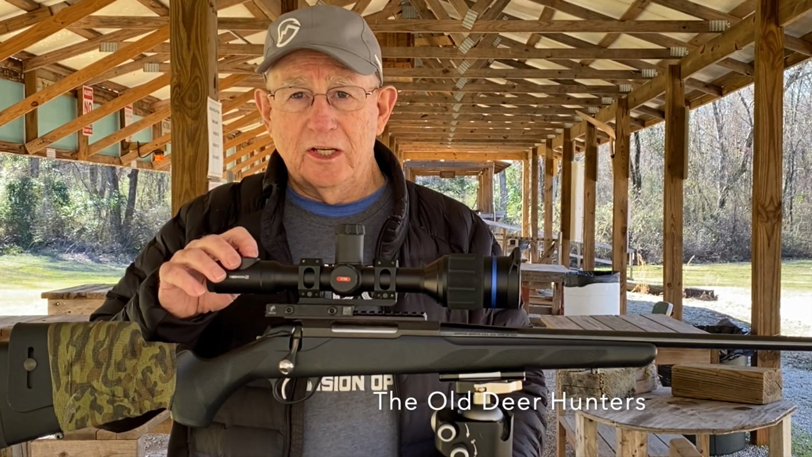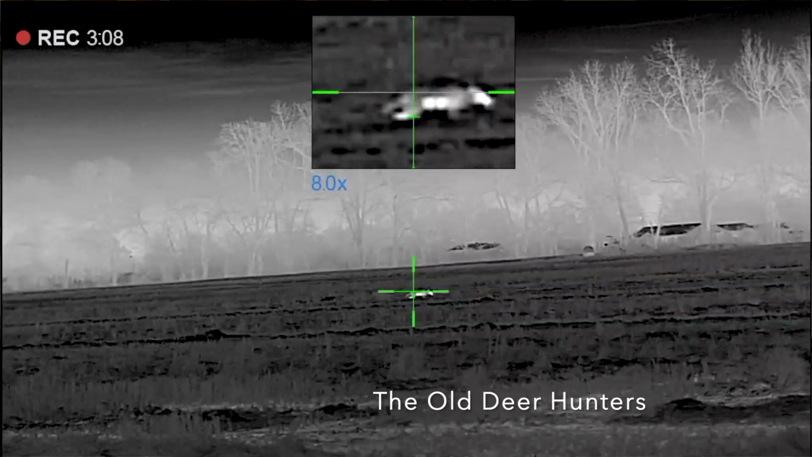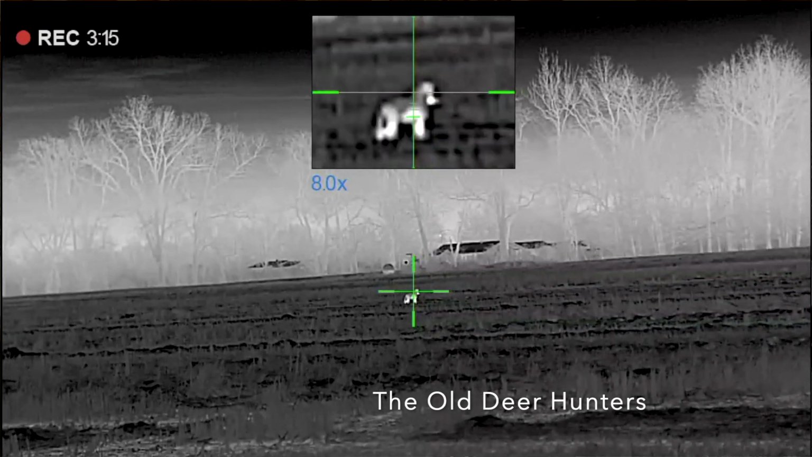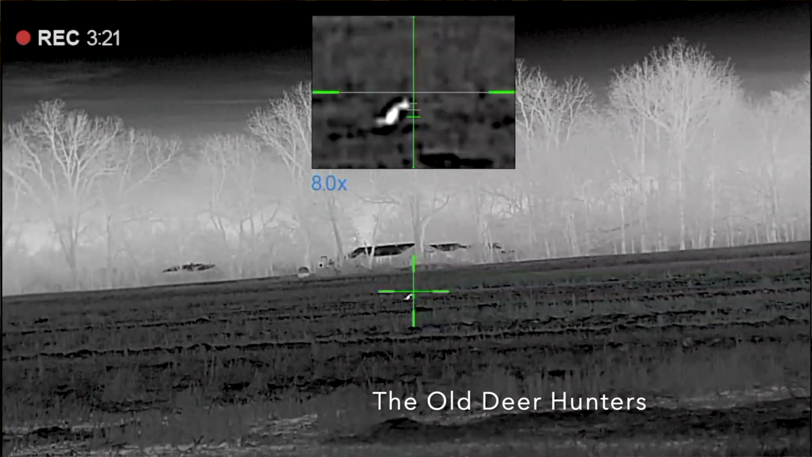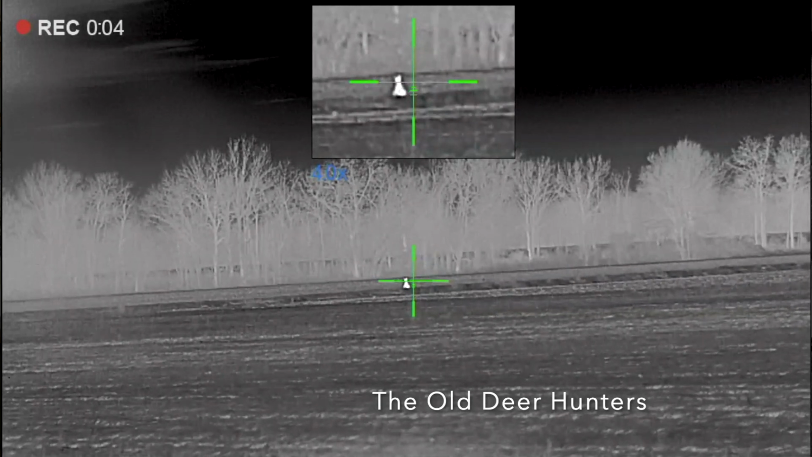It's got the magnification. You can run picture in the picture. You can run 2 power in the main screen. Run 8 power or 4 power in the picture-in-picture window, and you can make shots all day long on coyotes at 200 yards. If you don't believe me, just go back and look at a couple of videos back I just made. When I was out in Arkansas, I made 3 shots that were 200 yard plus.